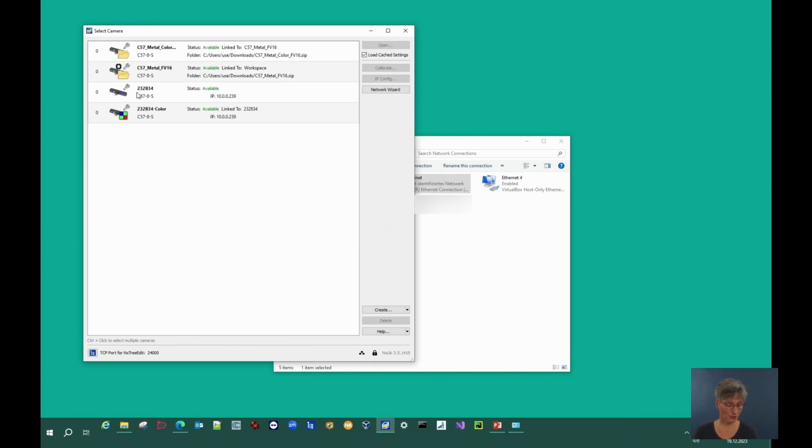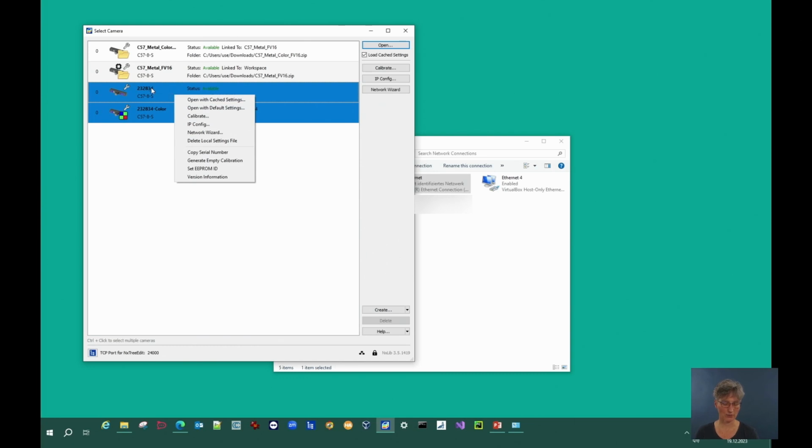They are listed separately here, so you can decide to open just the stereo camera, but we want to open it as a bundle. And to make sure that I show you the things that you will see the first time you open the camera, I do a right click and I can select open with default settings. This is what you get every time you open the camera when there is no data stored. So every time you open the camera from your application, you will get an opening with default settings.